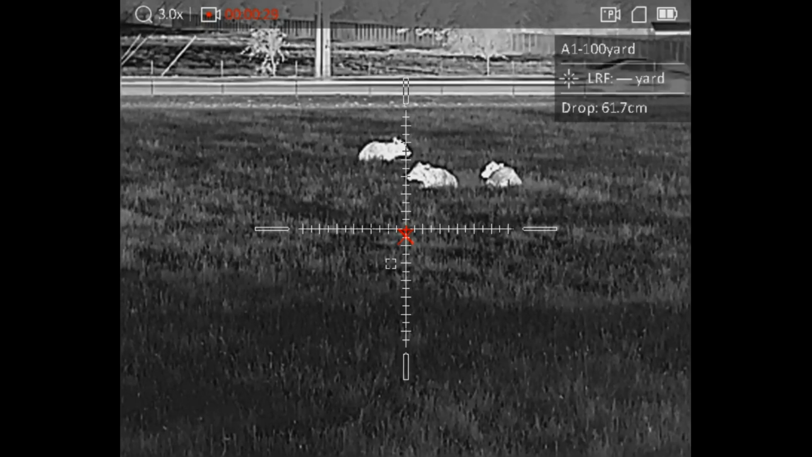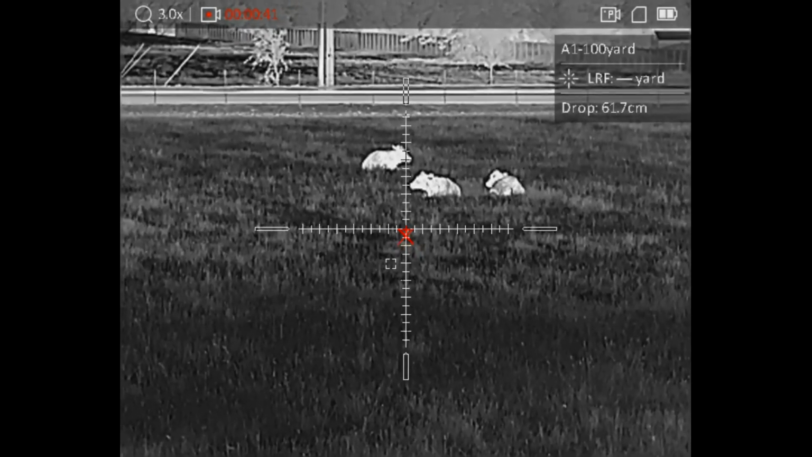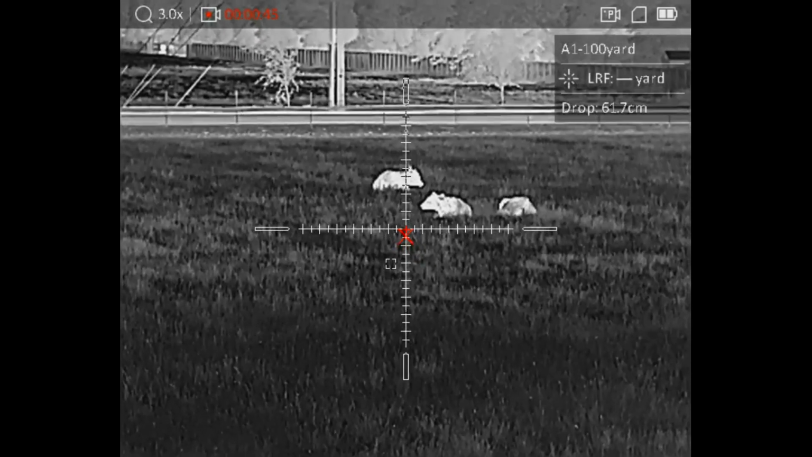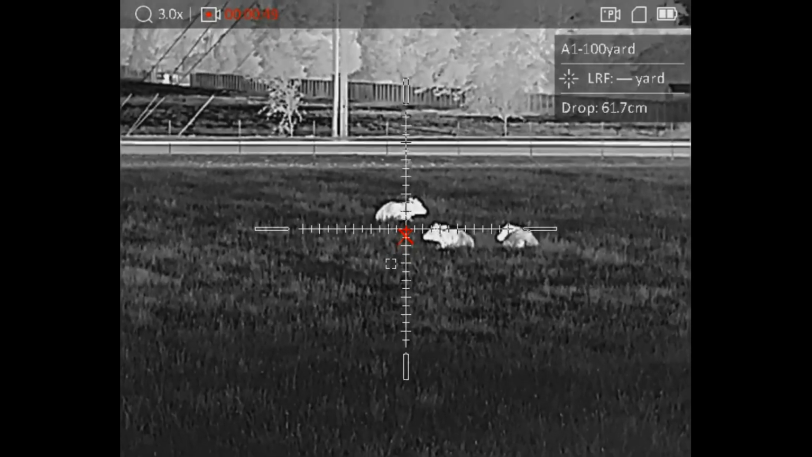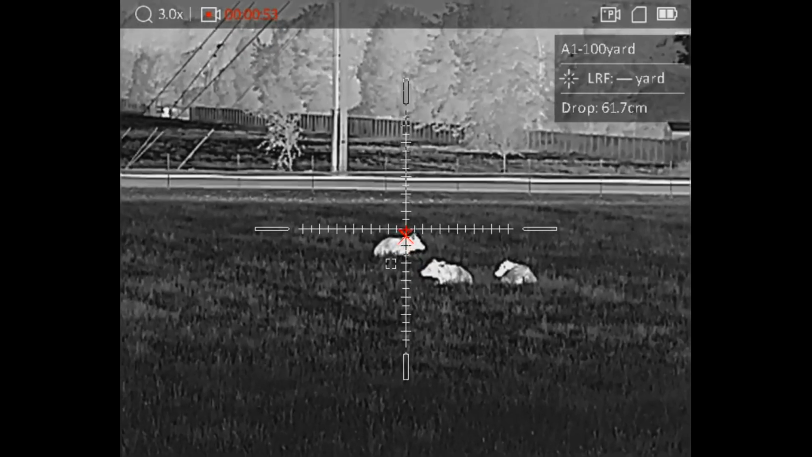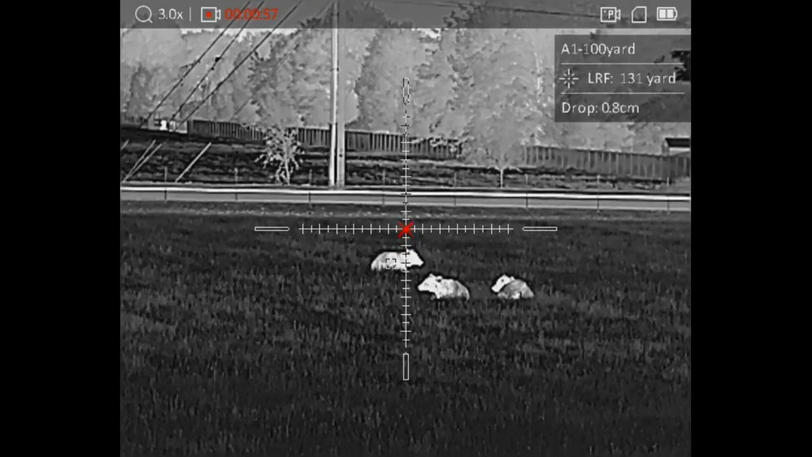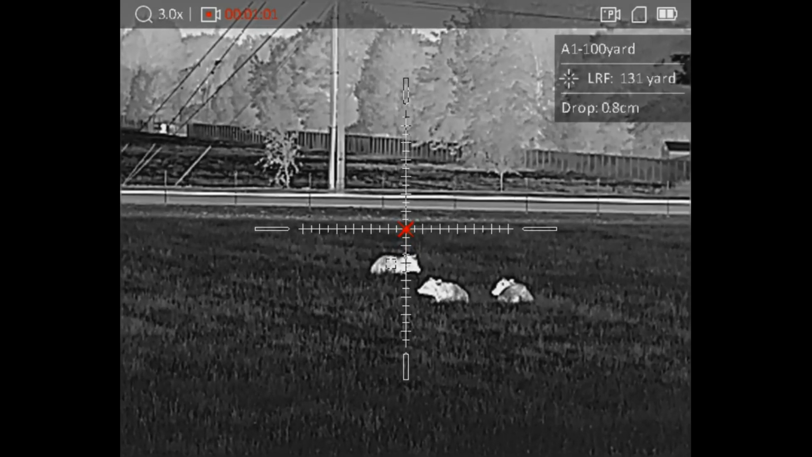If I find out they're not going to do these updates via a firmware update, I'll list that in the description box. And this whole thing is recorded through the scope, so this is the audio through the scope. It has a very impressive image. So here's some cows here, and we'll turn the rangefinder on so you can see what that looks like. And so that cow there, oh sorry, my finger is in front of the rangefinder there.